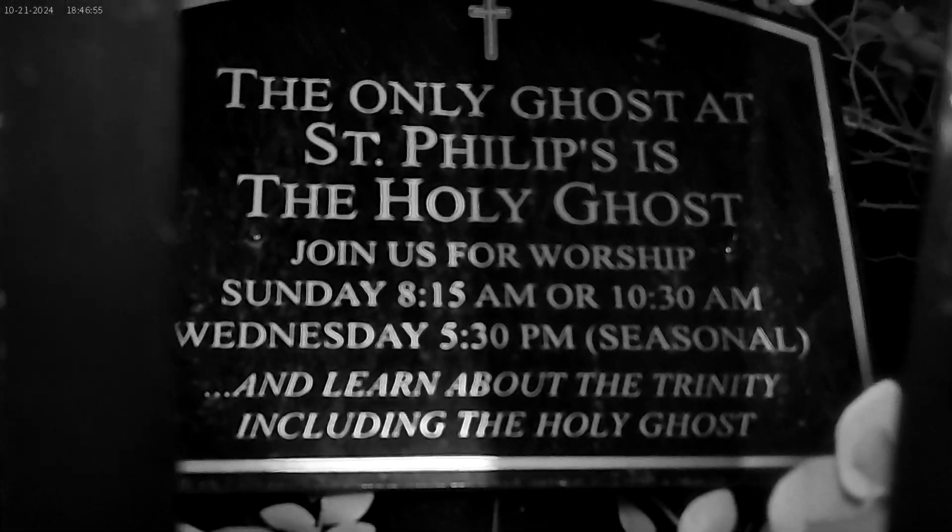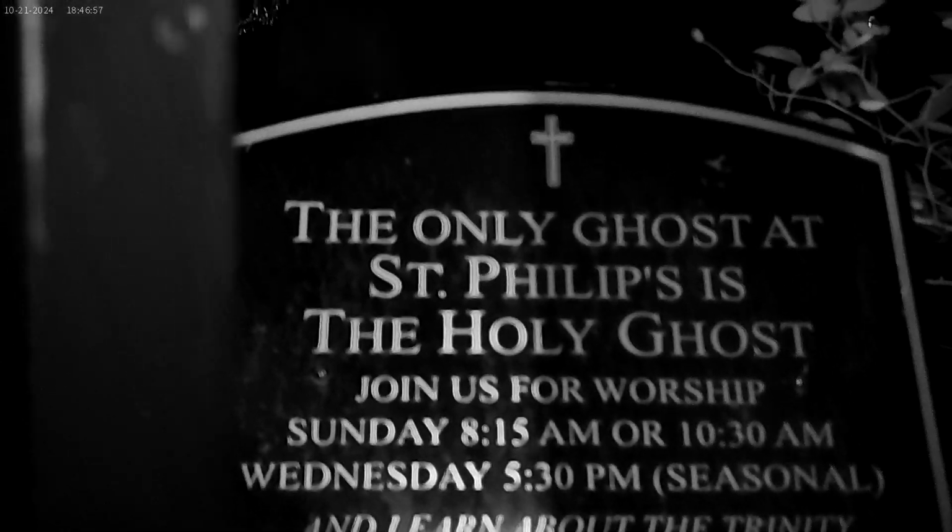Let's get you right up here. So get a little shot of the little sign first, because everybody likes to see the sign on their video, since there's no ghost here but the Holy Ghost. And then Sue's grave is back there by the cross. It's just to the left, and one more row back. And right where your index finger is, there's a little zoom button if you want to go back in further. Yep, it goes left and right this way.